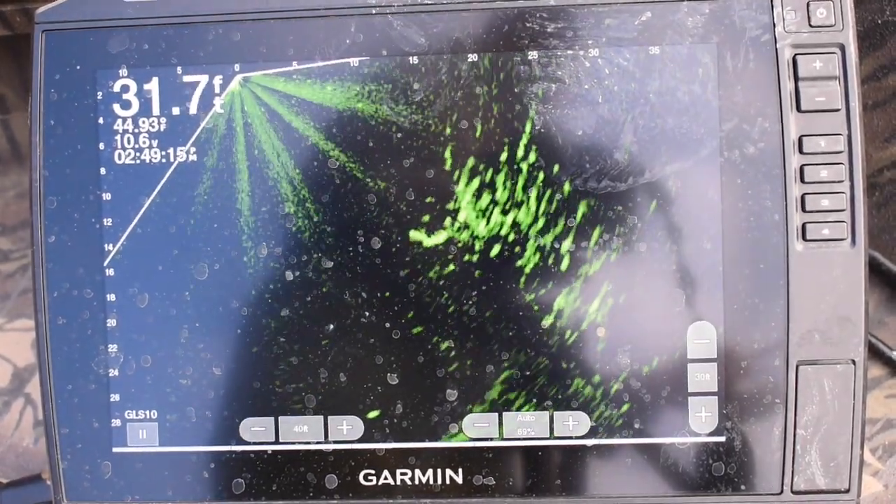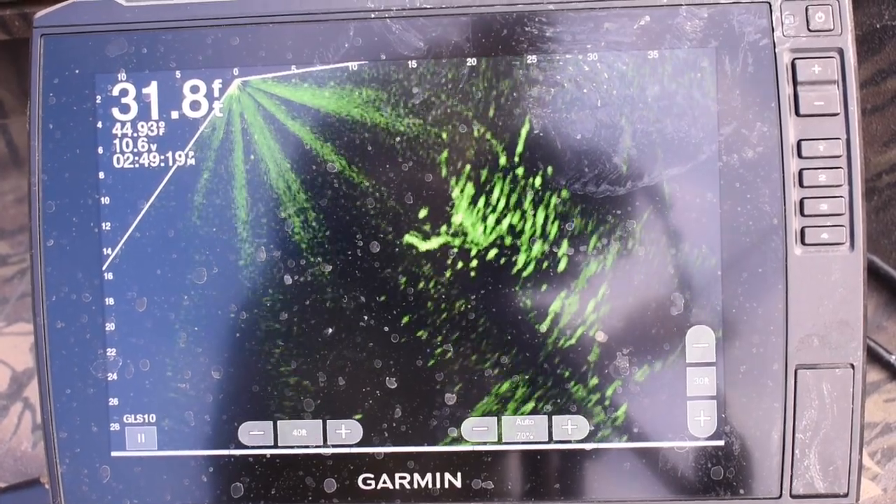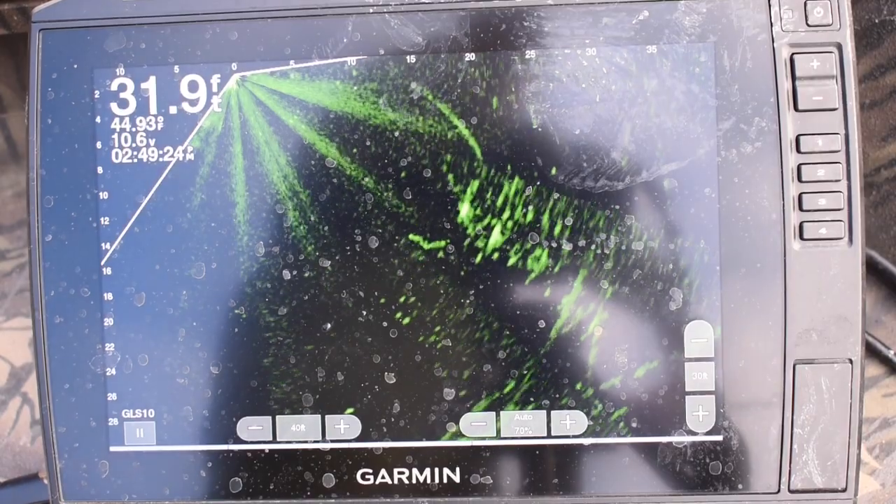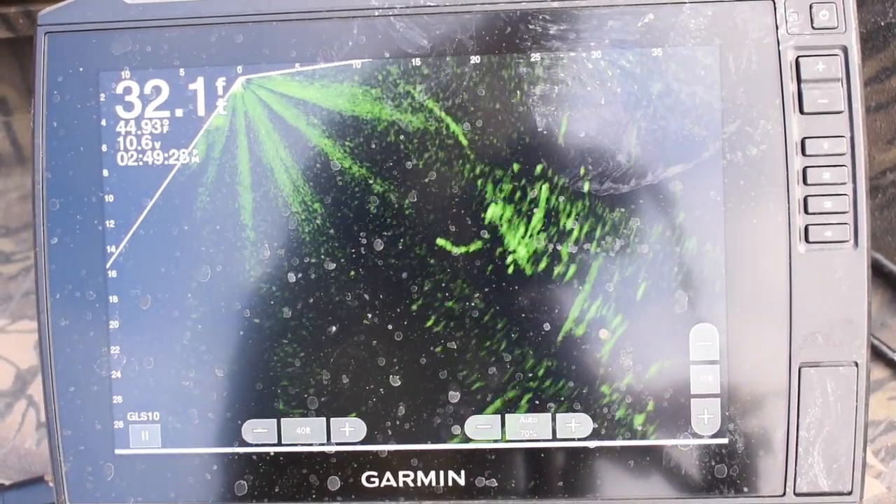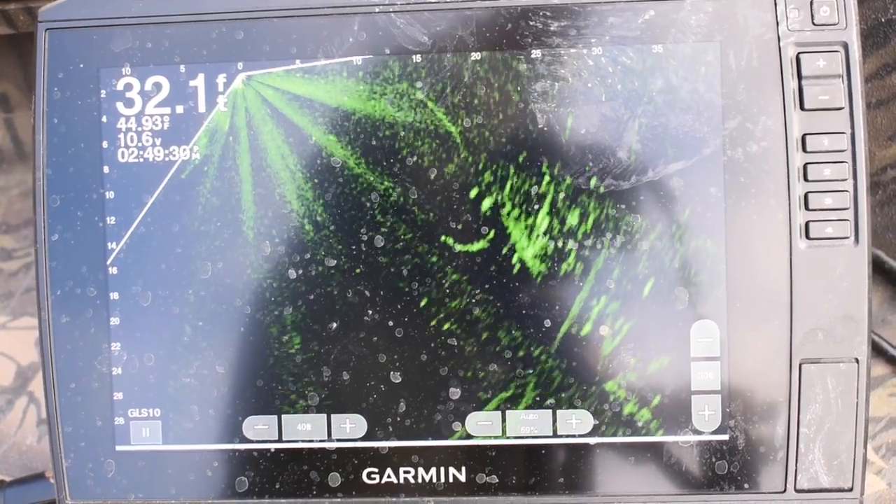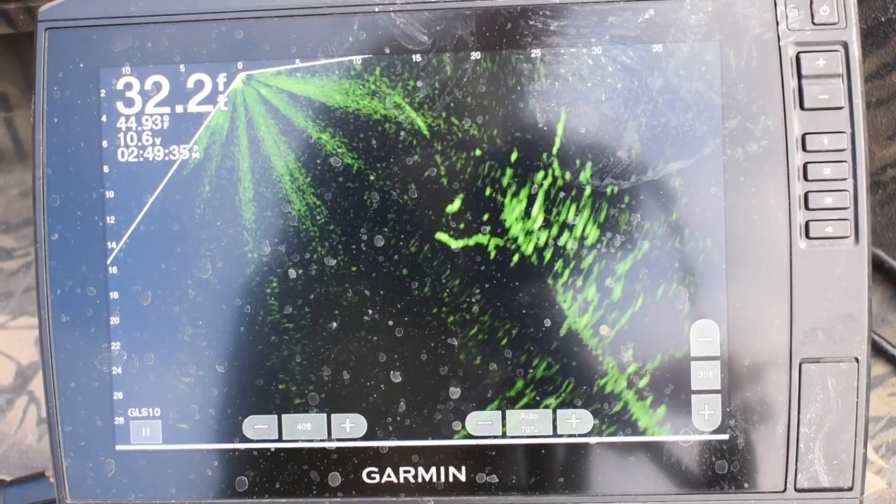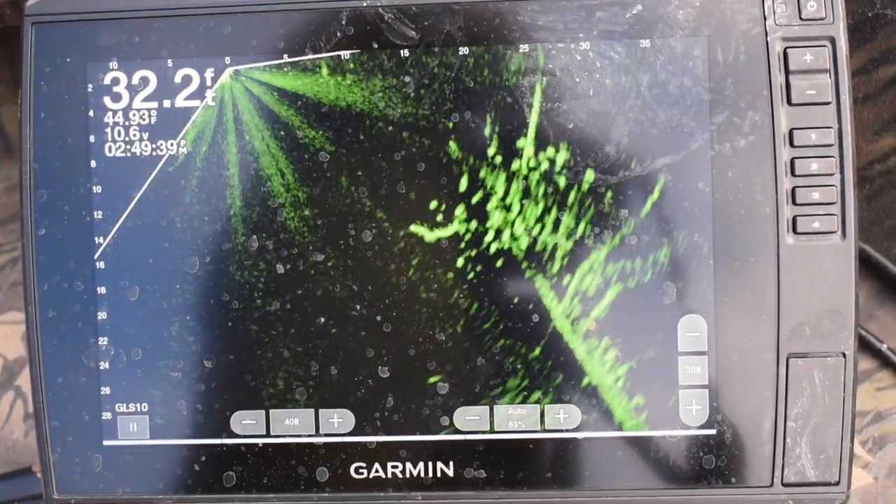Here, what we've got is actually a tree that's in 31, 35 foot of water, but it comes all the way up to the top, and it's kind of out in the middle of the lake. I would be pretty worried. Let's see if I can remember if I catch this one or not. He comes up there. You may just smell it. Oh, he committed to it.